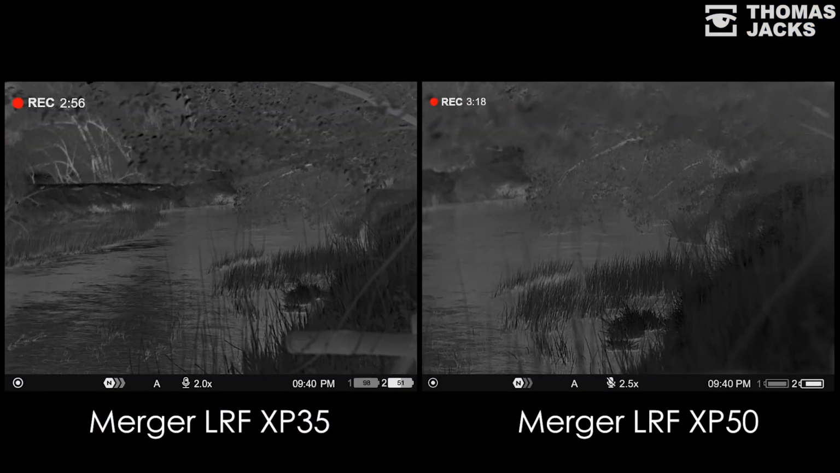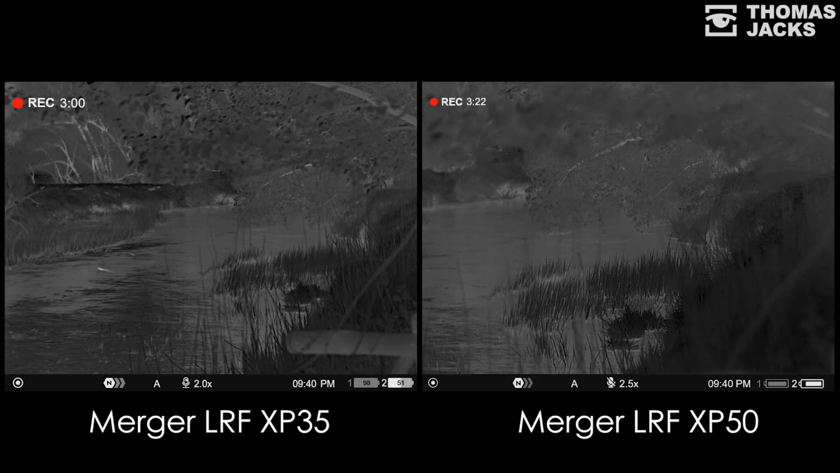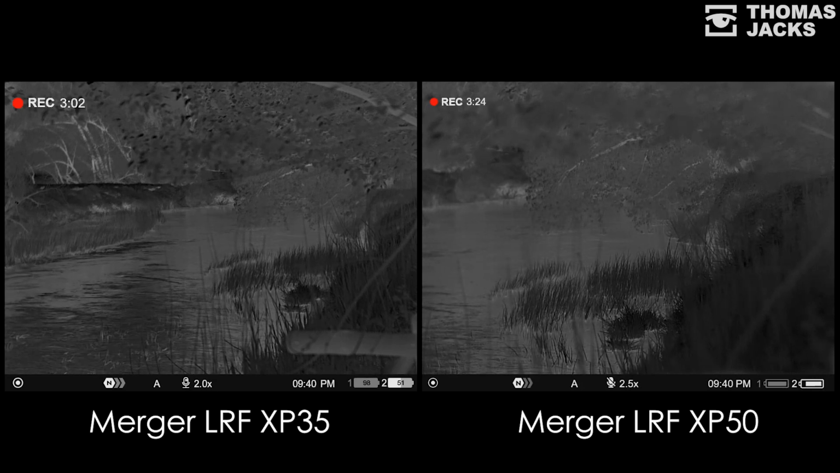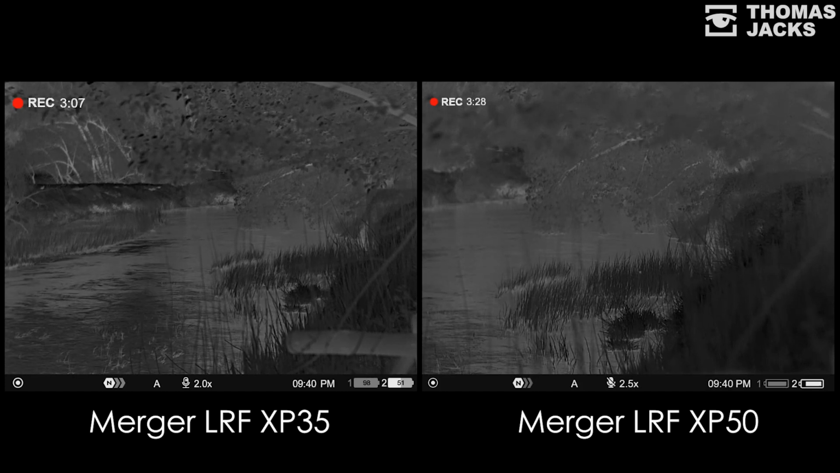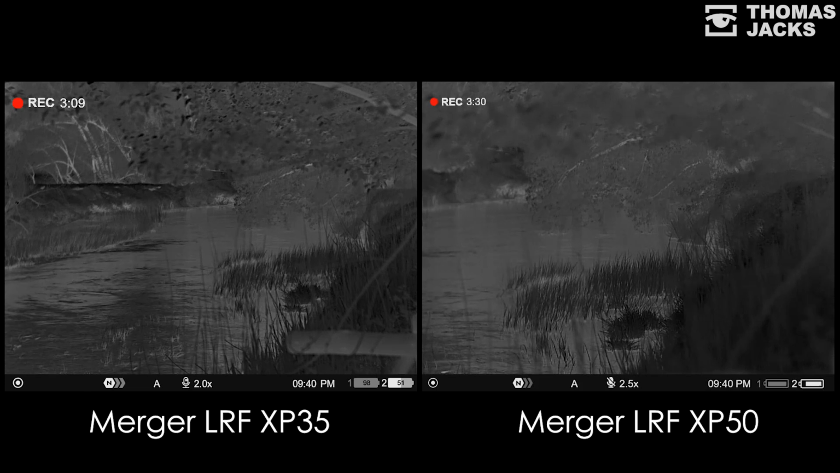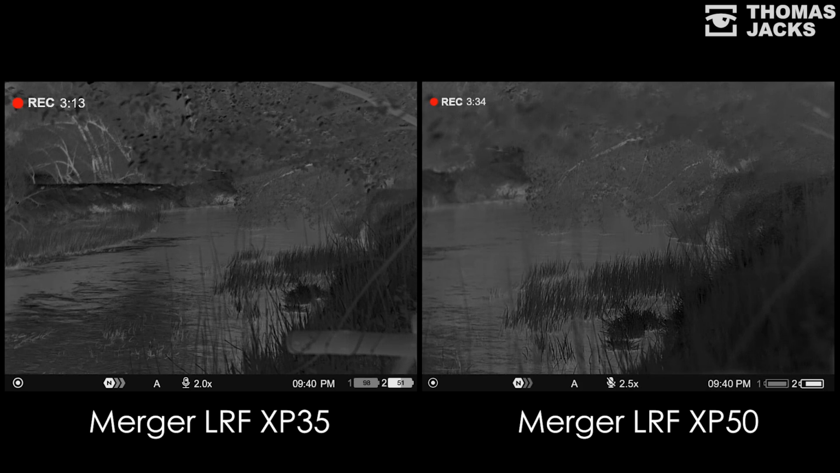Continuing our side-by-side field test an hour after sunset, let's see how they compare at something that's a little closer range. Now that it's properly dark, the bats have come out and we've got them in abundance along the river. Both the XP50 and XP35 have no trouble spotting them with their 50 Hz refresh rate. But if you were surveying these bats, you can see where a wider field of view on the XP35 could be advantageous. The detail is incredible for both Mergers.